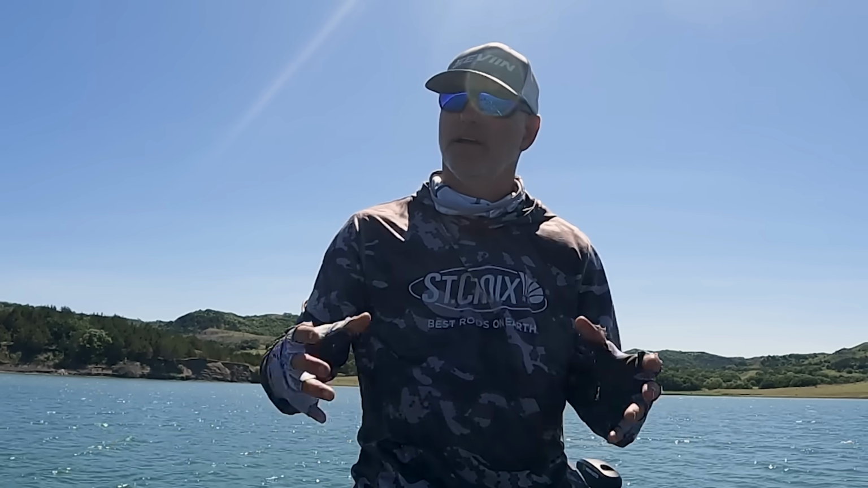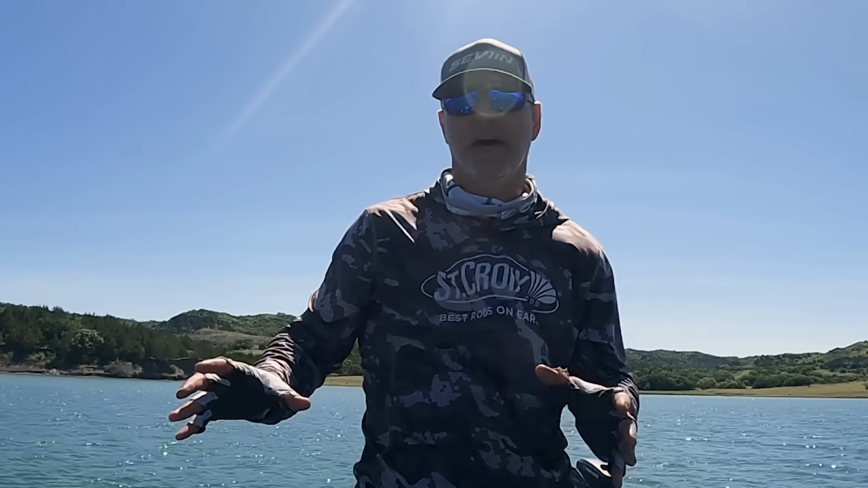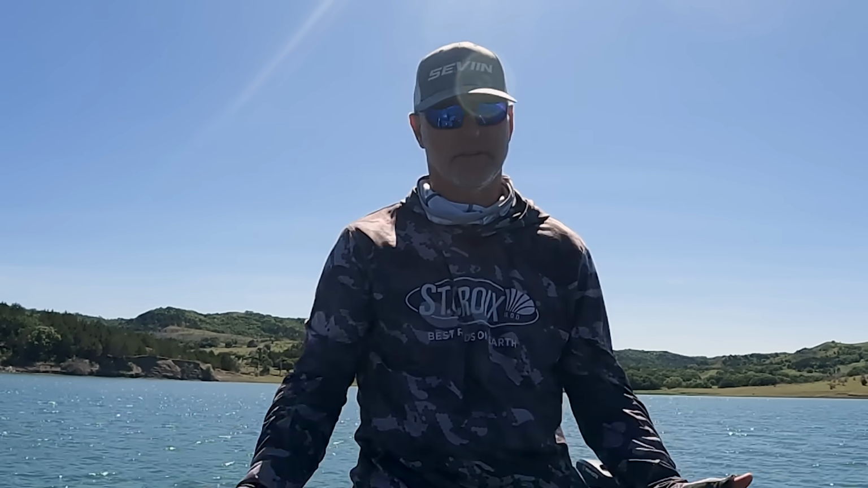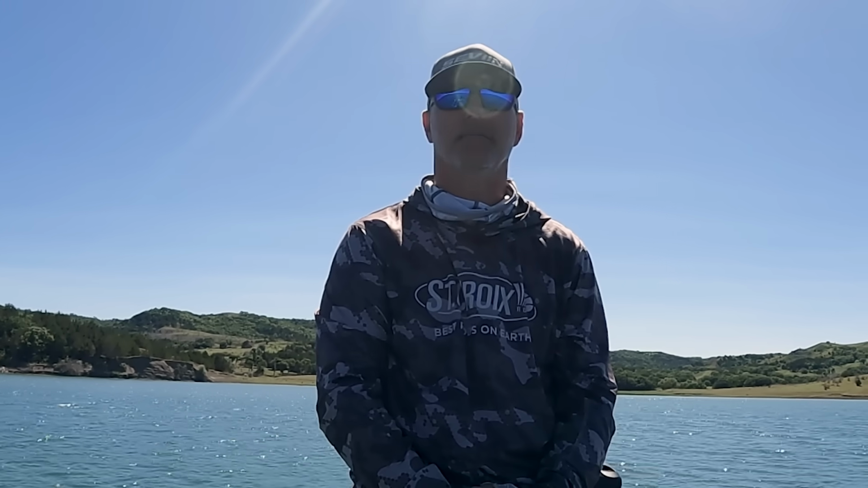Next spot, less bait, few fish, caught a couple there. This last spot we hit, not much bait. When you found bait, there was a lot of fish, but there was very minimal bait, and not as many fish, but pretty much mostly walleyes and a few bigger ones. So sometimes you got to get away from that bait to get into those hungry fish, because these fish over here with less bait are definitely biting a lot better.